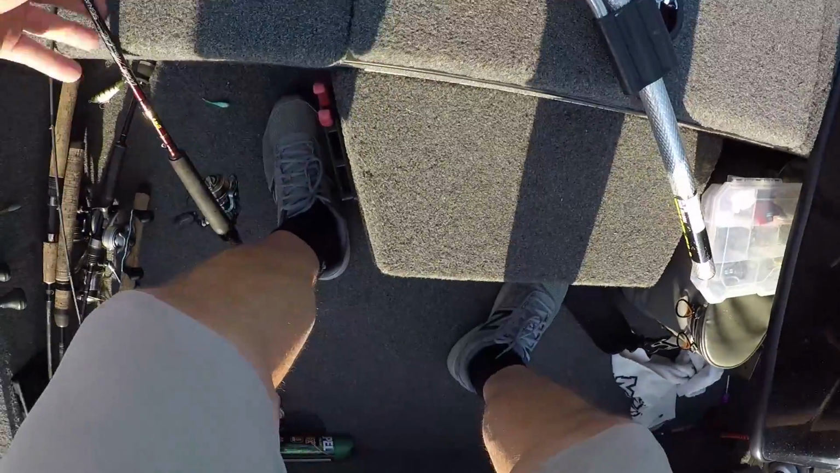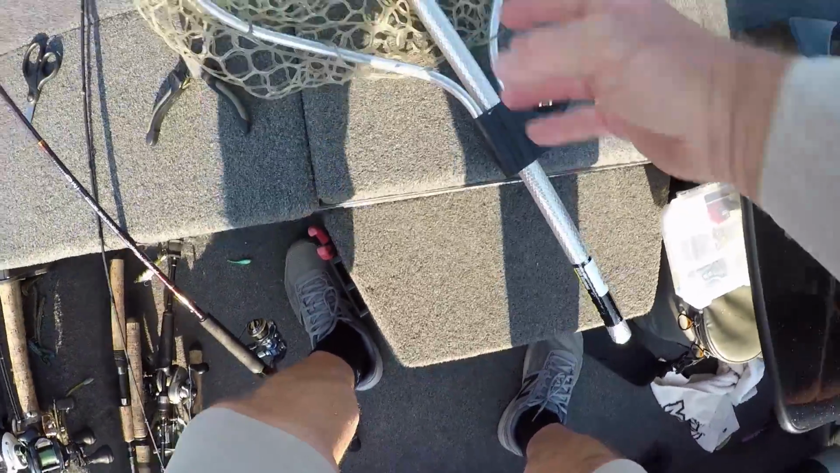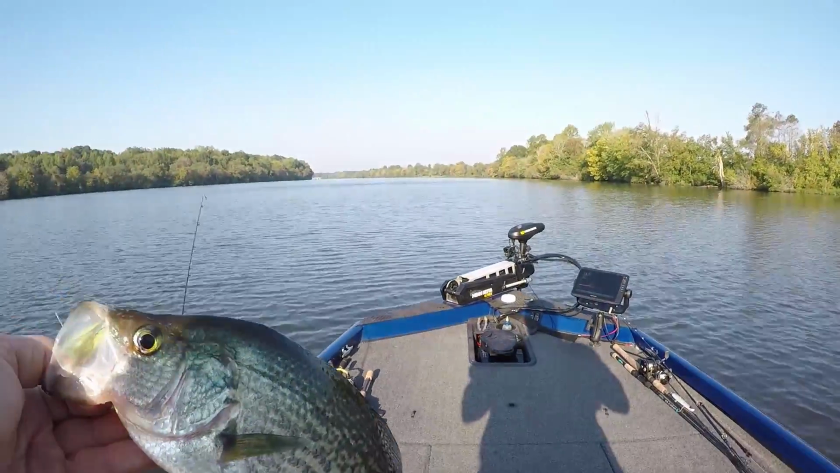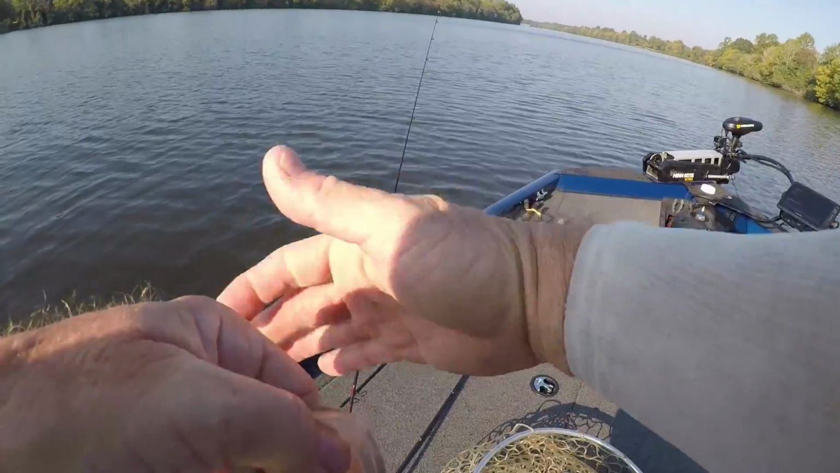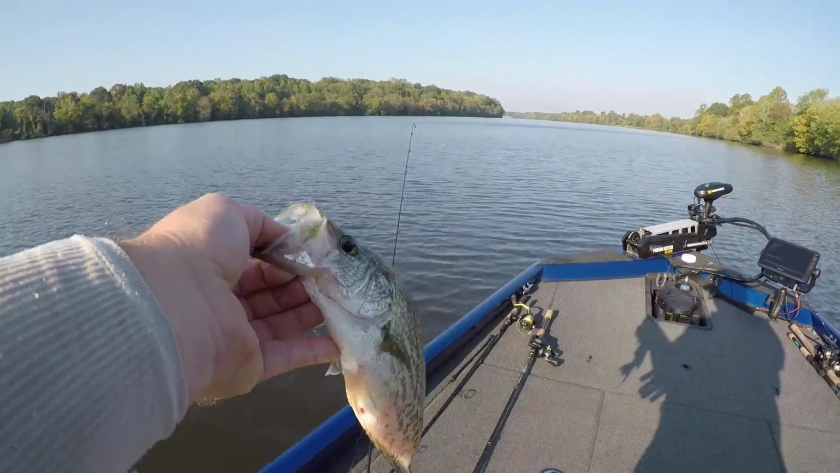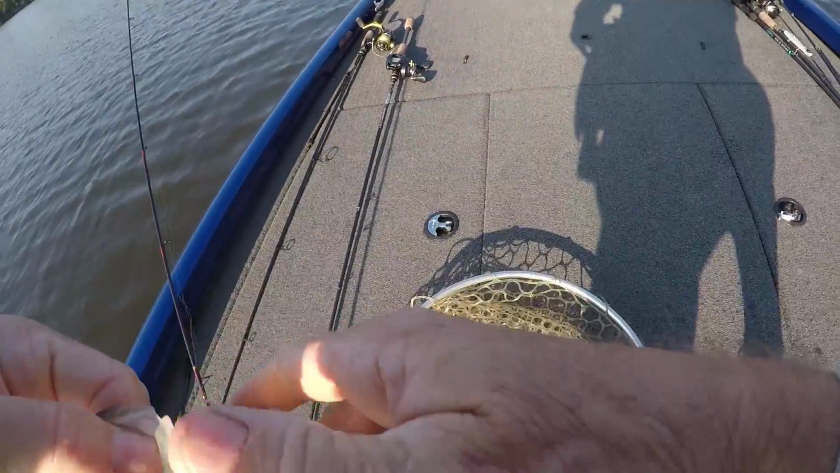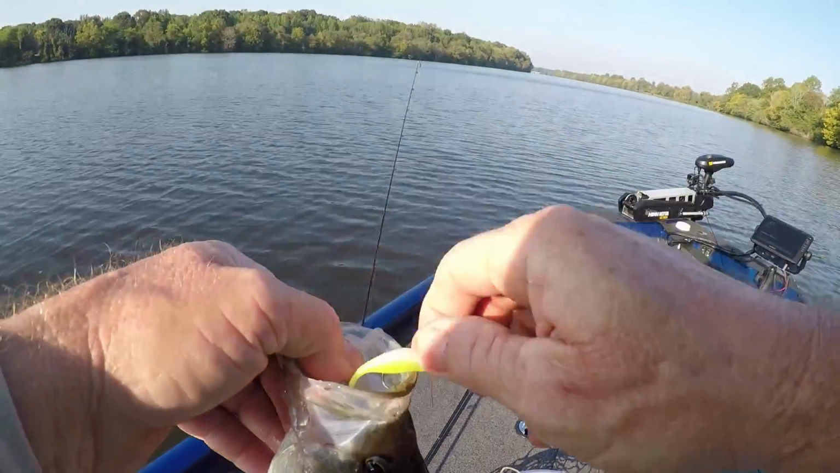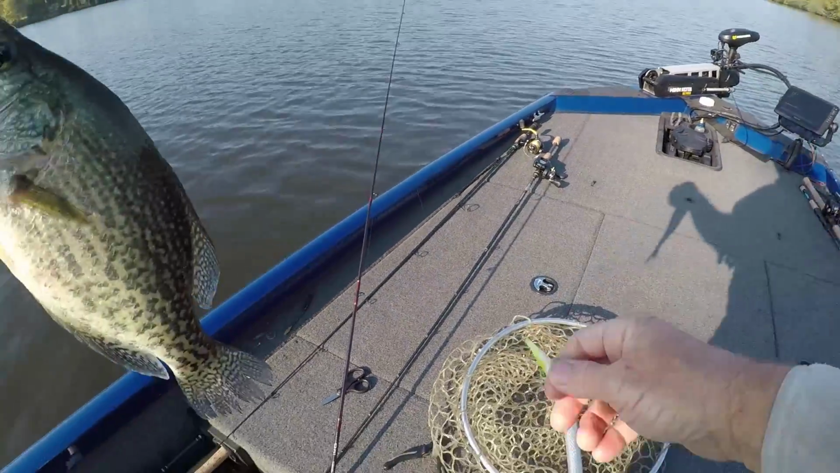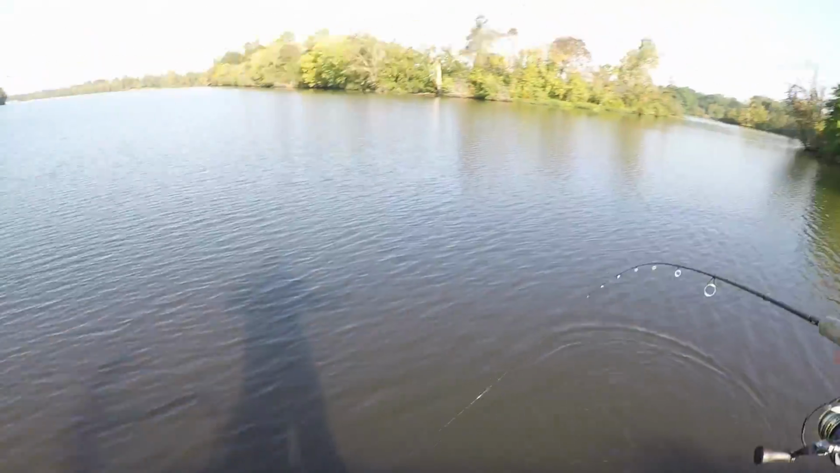I know one thing, I gotta switch rods. My front tip is loose on this one. I changed the tip one time because the insert fell out of it, and I took a tip off of another rod and put it on. Evidently my glue done let go. So anyway, it's no big deal. I got another rod with me. Well, guys, tell me that ain't a nice crappie.